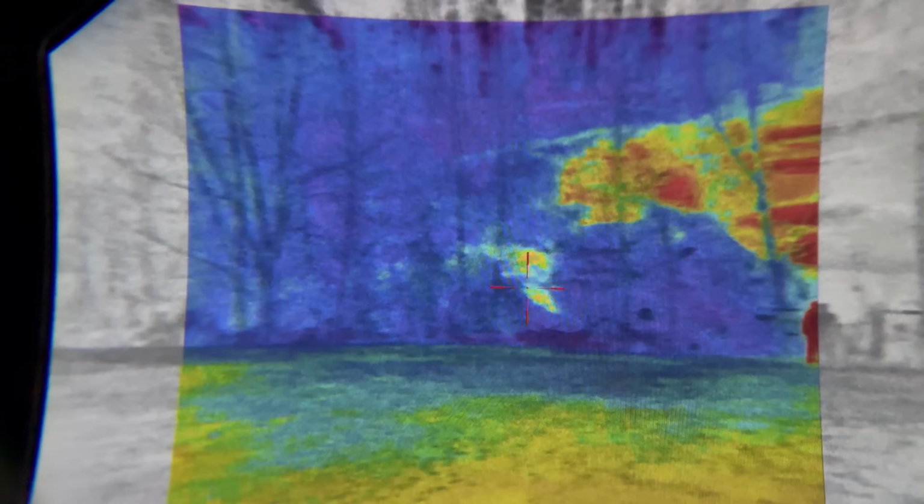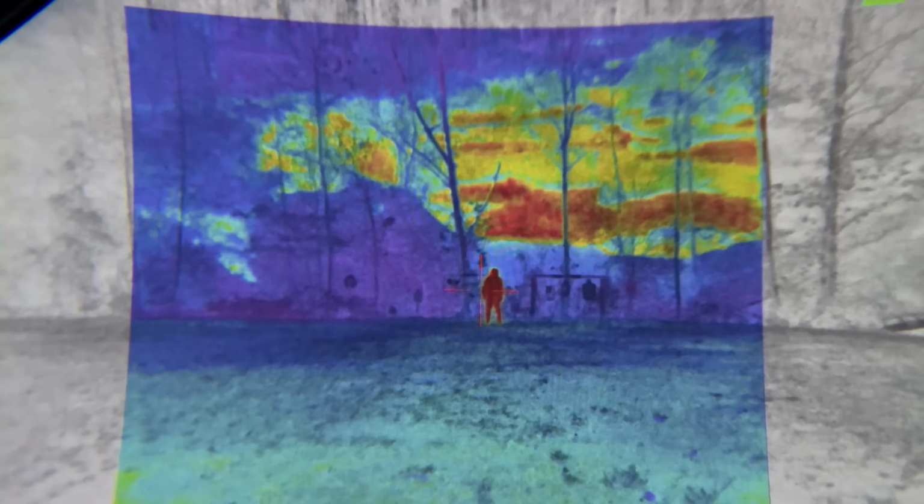That right there is a very nice shot. Again, you can see where the heels is warm. Bring it back this way and it picks it up automatically. So a very nice thermal, but that night vision speaks for itself. And especially whenever you can throw a thermal over just to confirm that that is something out there standing. All right, let's take us on back into the garage and get our final thoughts on it.